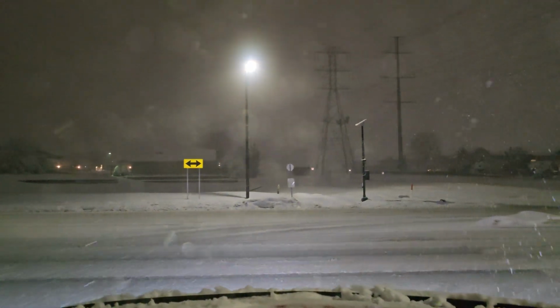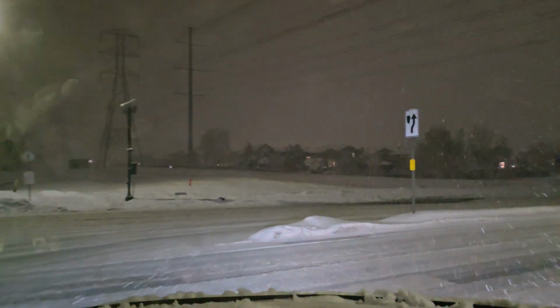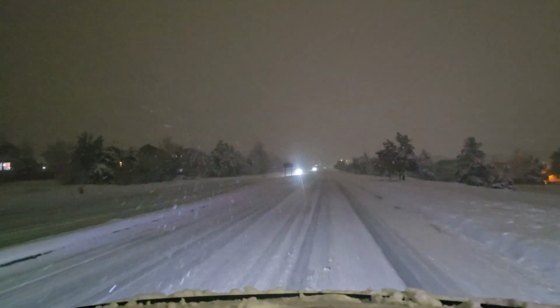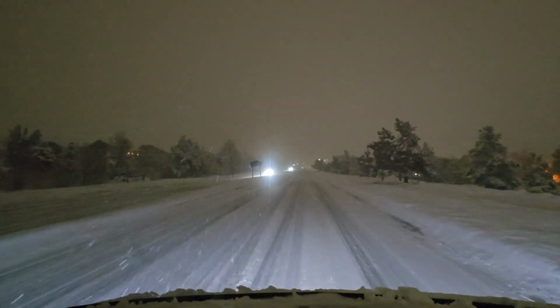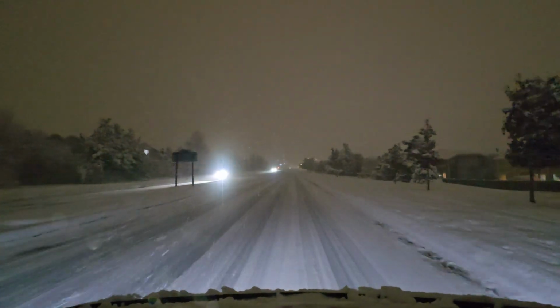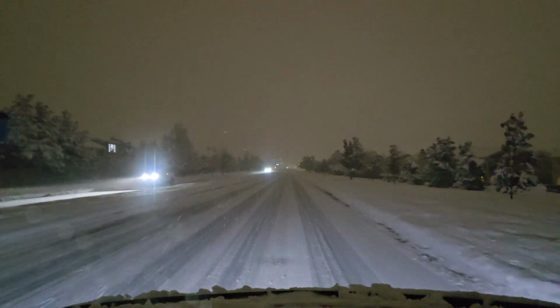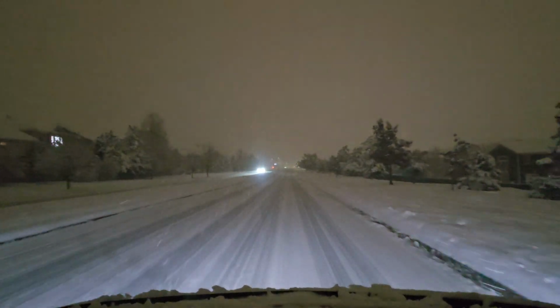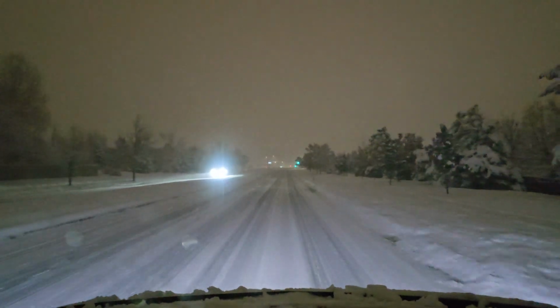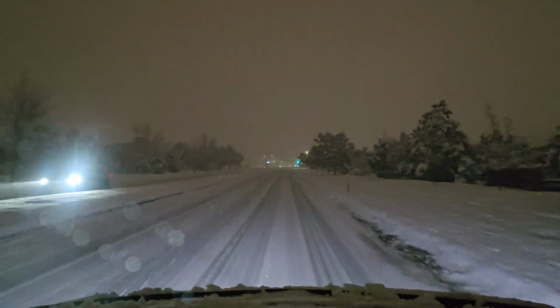Now, this is a larger road, a more traveled road. This is a 4-lane. As you can see, there's still some snow buildup. So, and yeah, that does look like a plow behind me. I'm seeing it a little bit better now because they're not directly behind me. They're still at the turn.